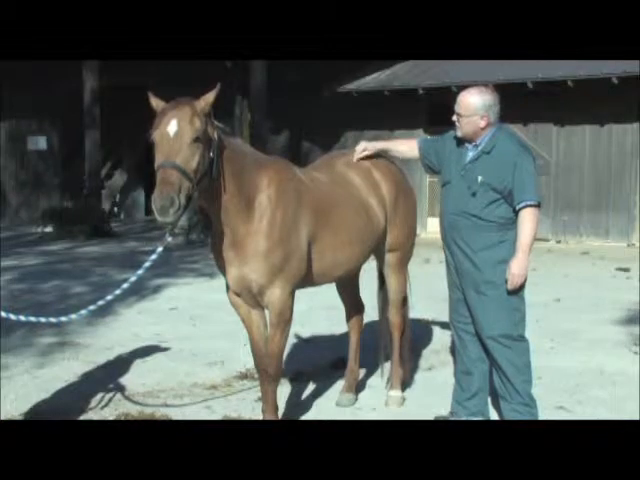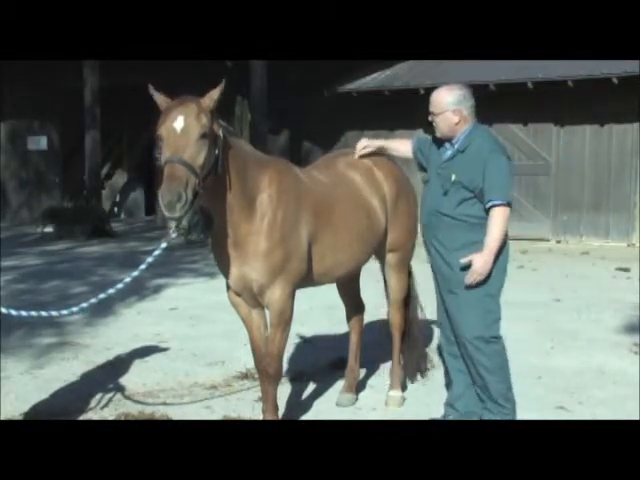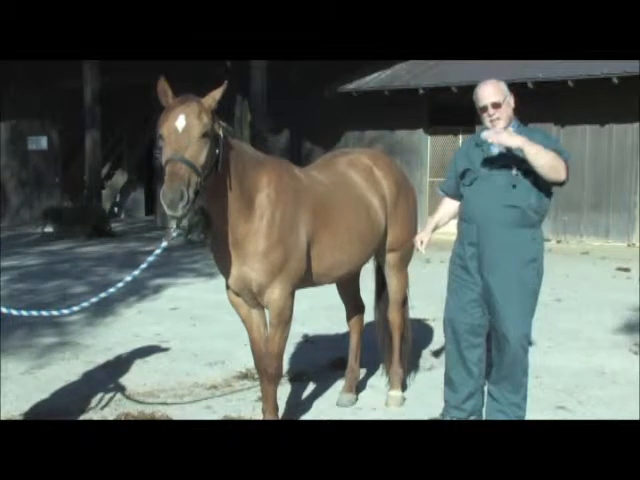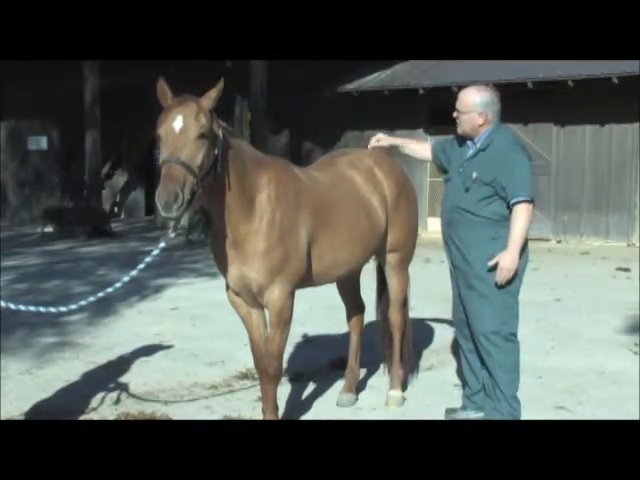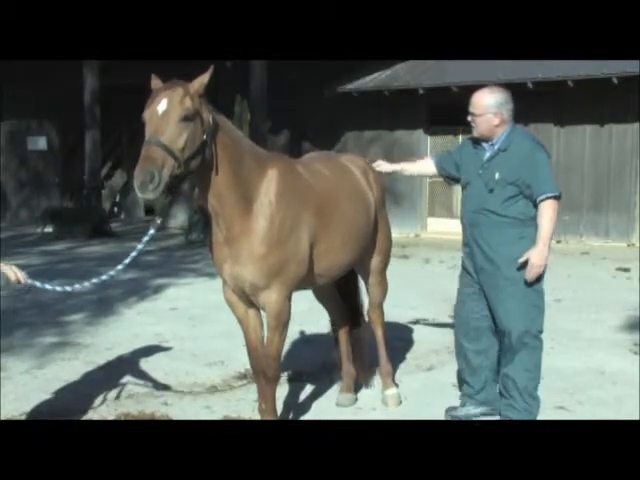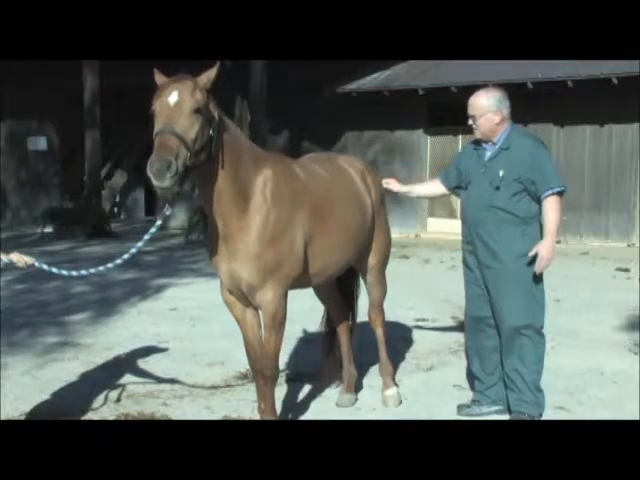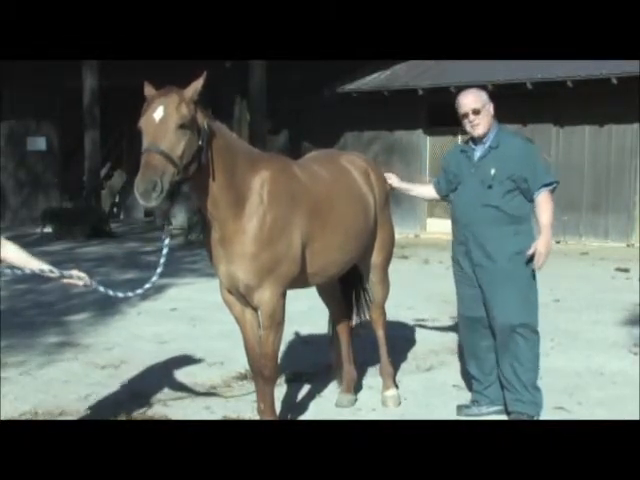So here's the kidney. His kidney is way down. So he's kidney deficient, he's liver excess, and his spleen is very erratic. So we're going down here. Now we get down in here around the sacrum. Now look at this point for the hip. Look at that. See that? These are points specifically for the hip.